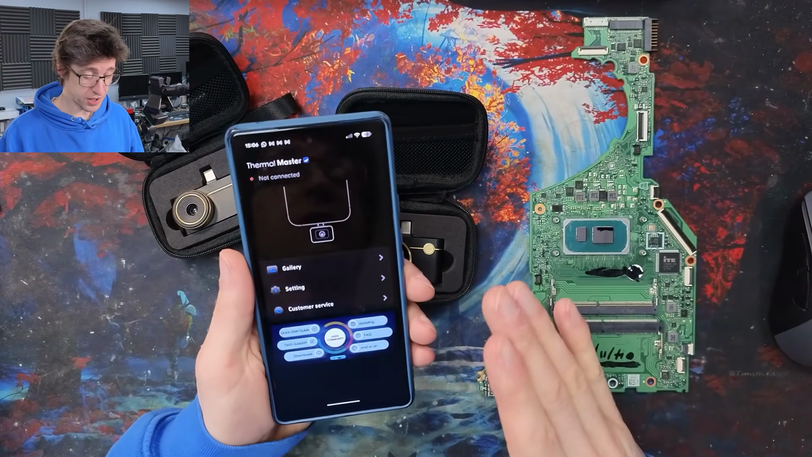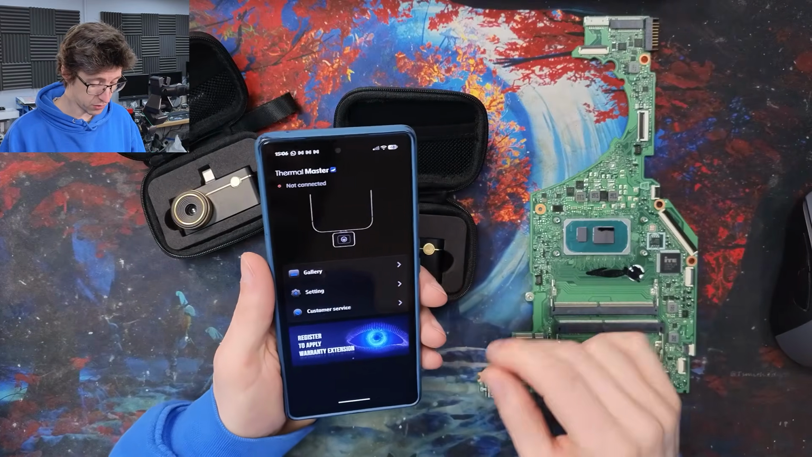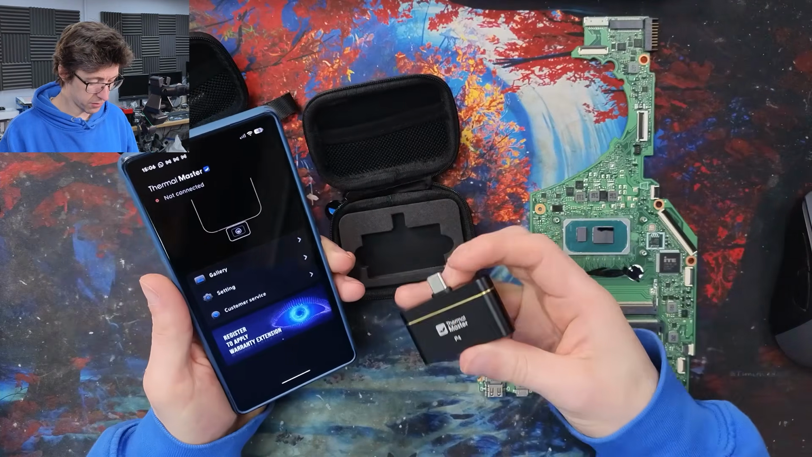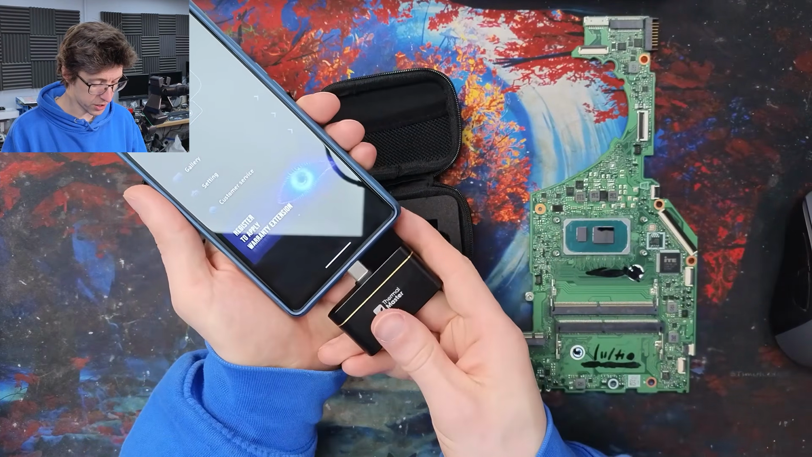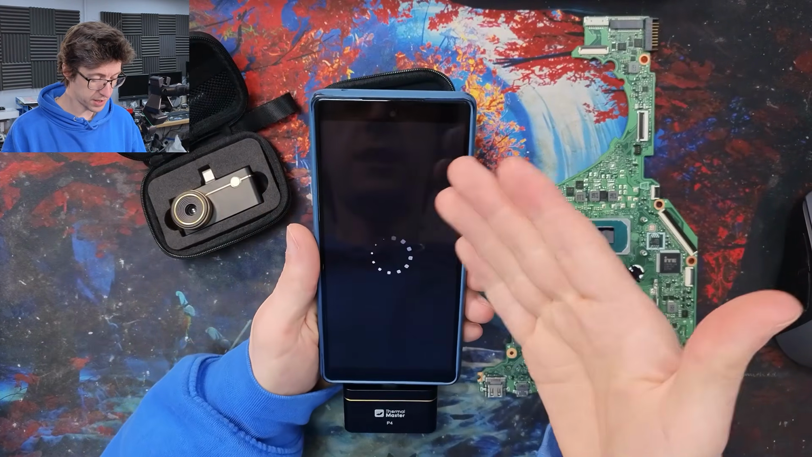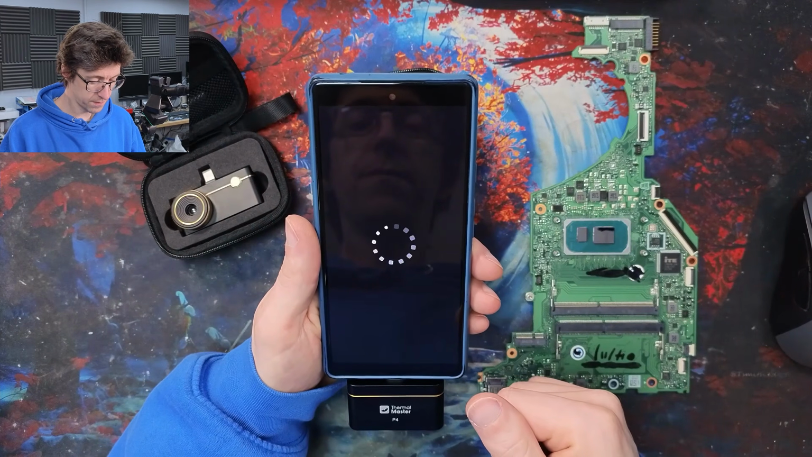So the ThermalMaster consumer cameras are accessed through the TempMaster app that you can download for Android or iOS. And I'm going to plug in the P4 just to the bottom of my phone here. This is a Pixel 6, and after a few moments that will connect and we'll get a calibrated view.